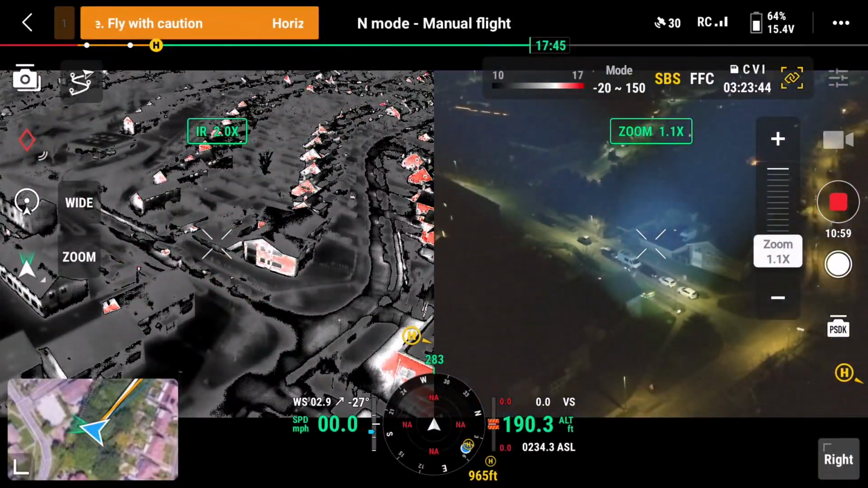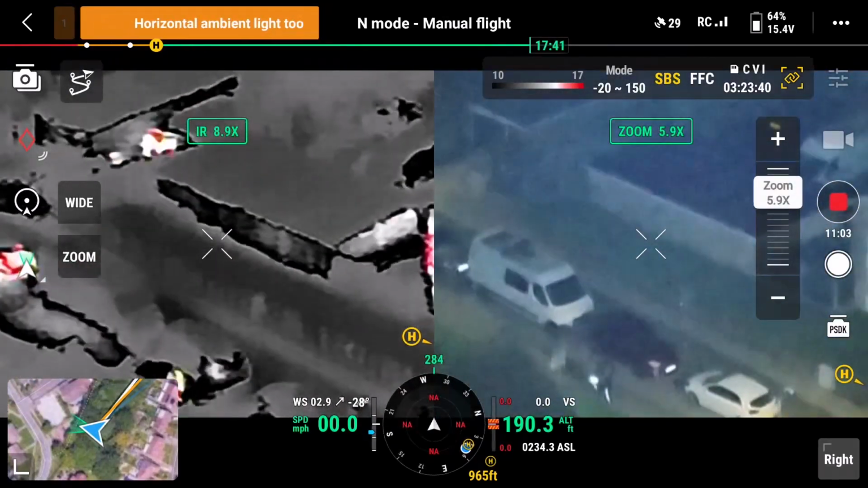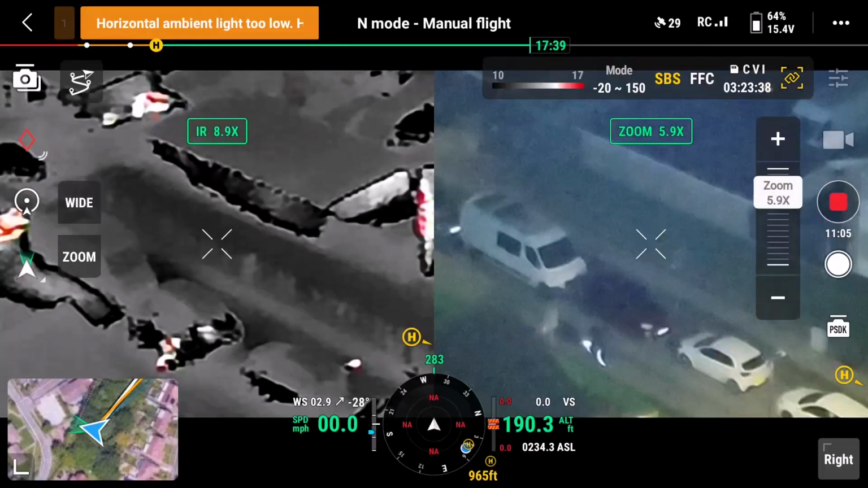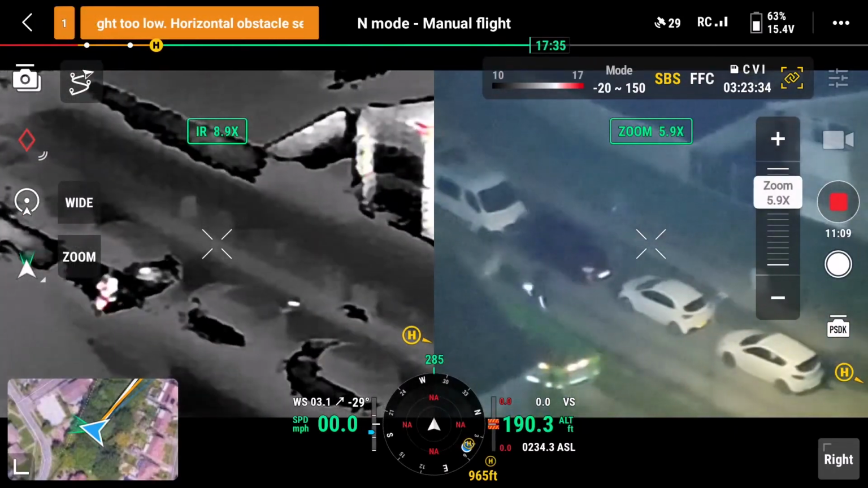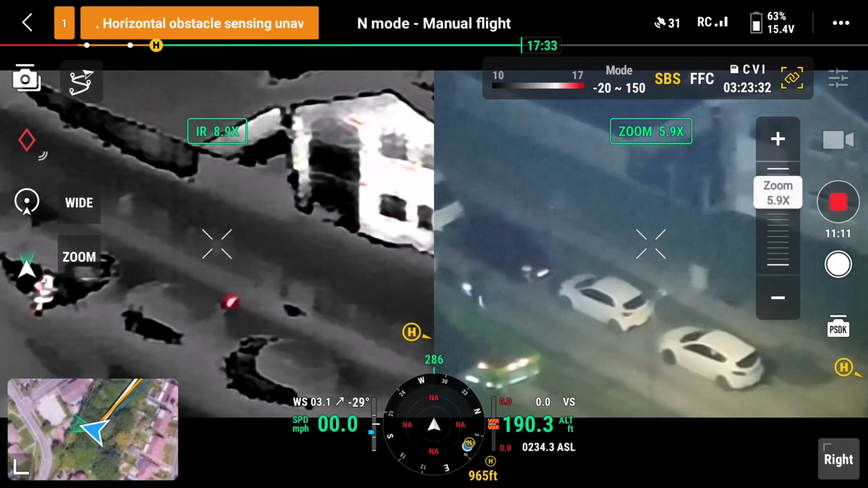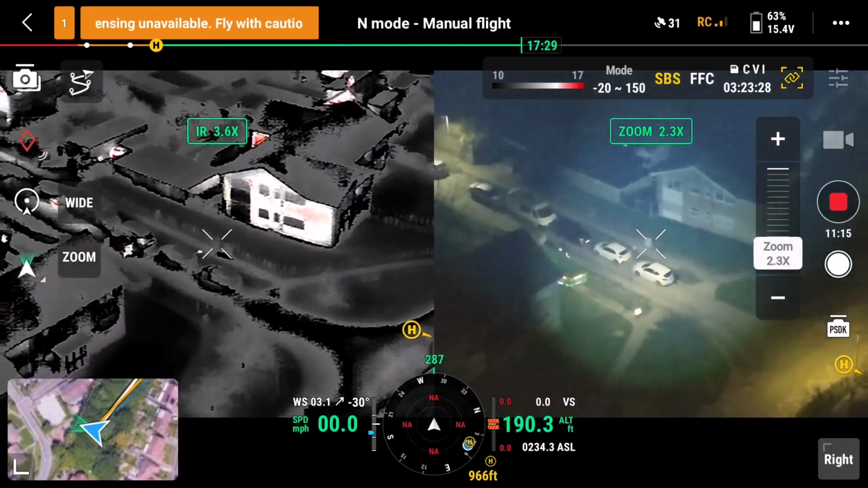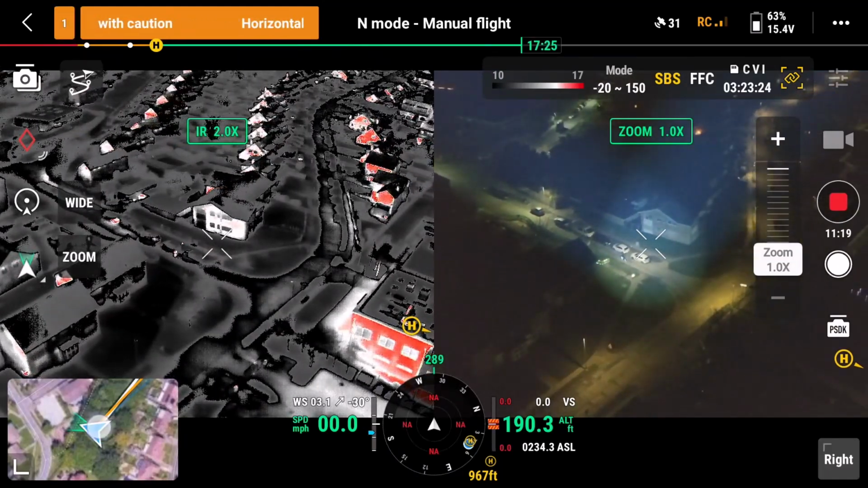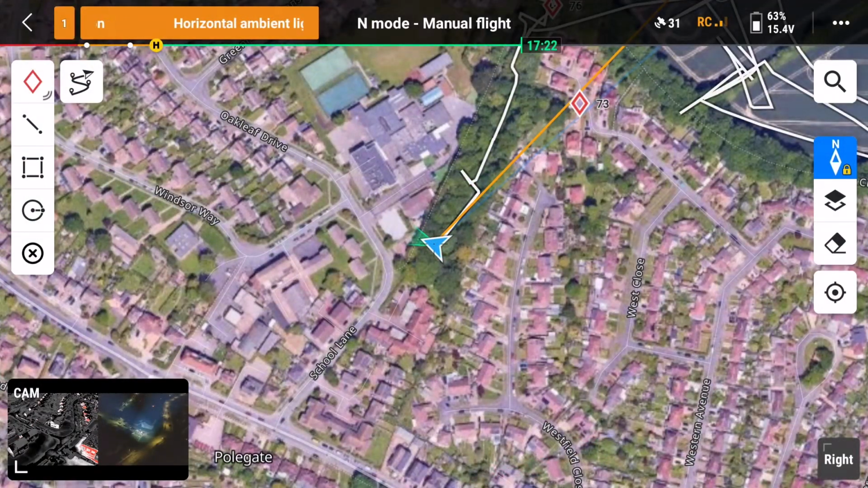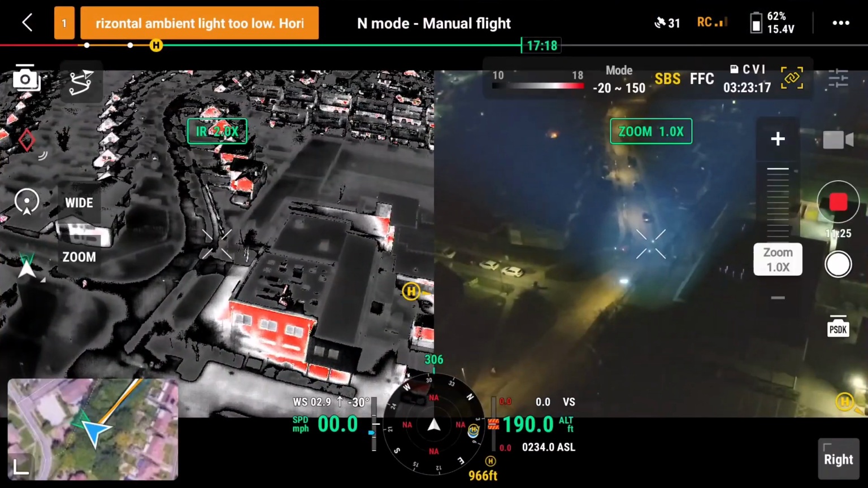That's better. So let's get my bearings here. I'm looking over there, so I need to come back down here.